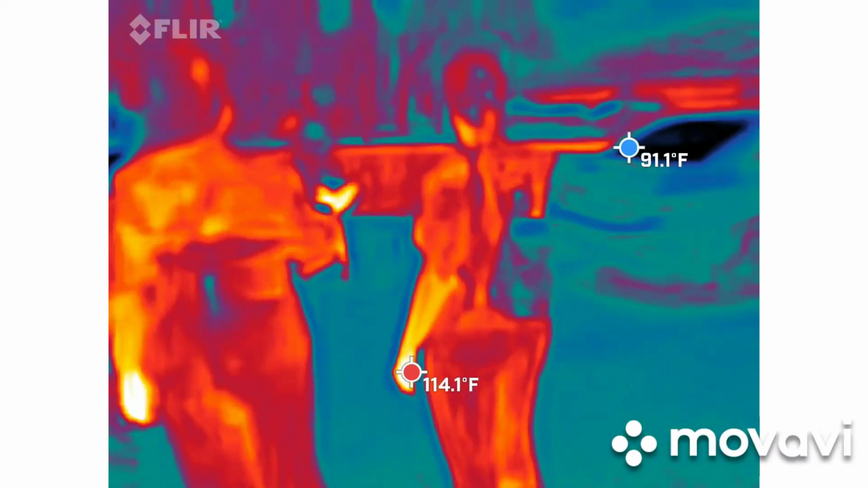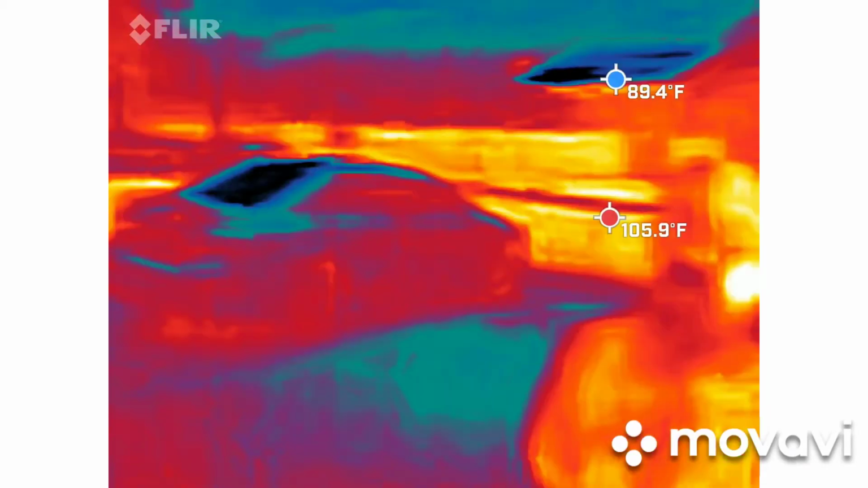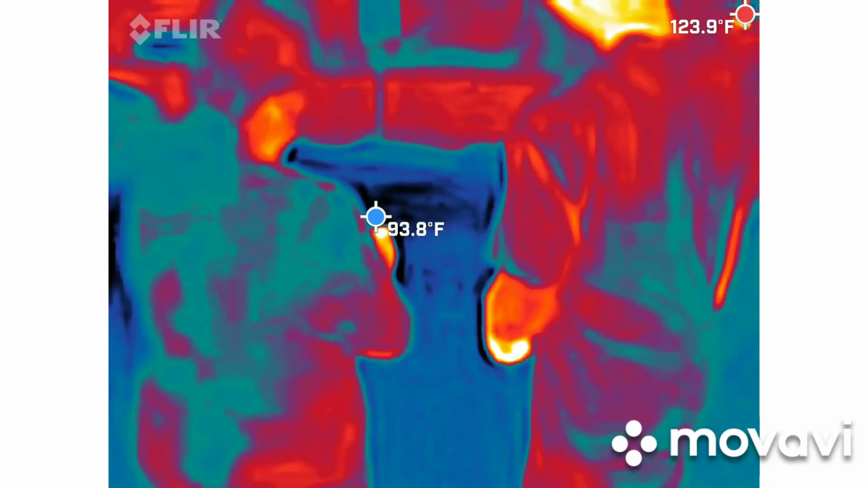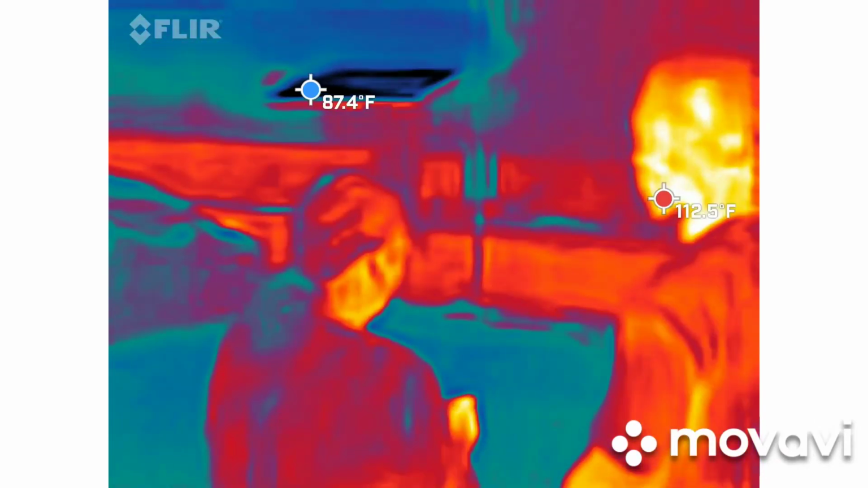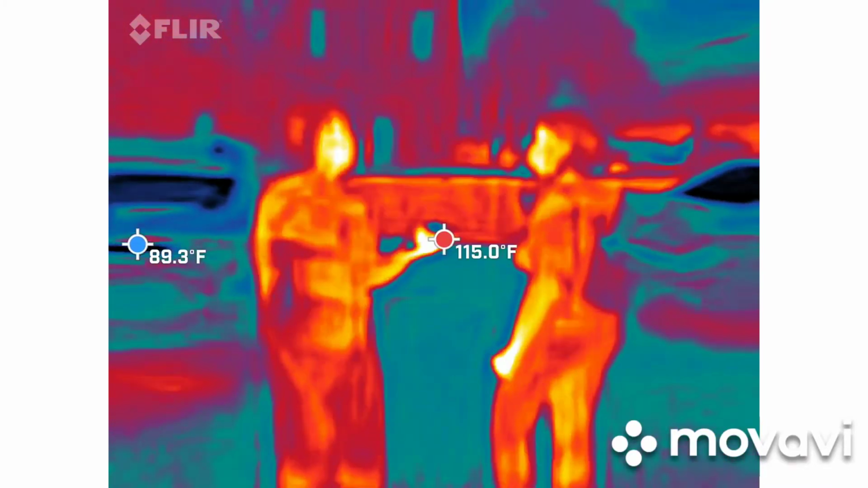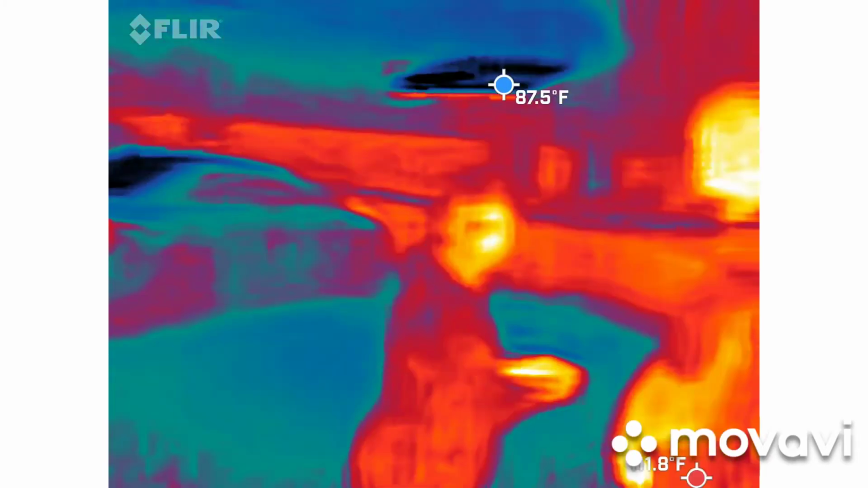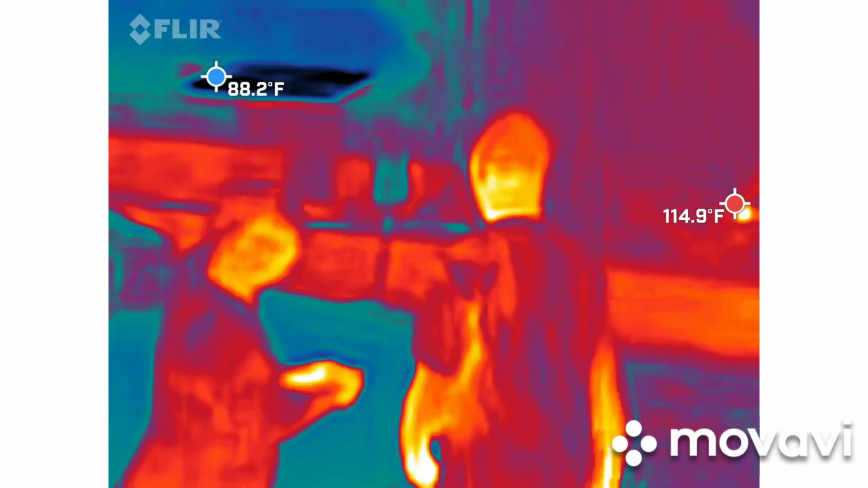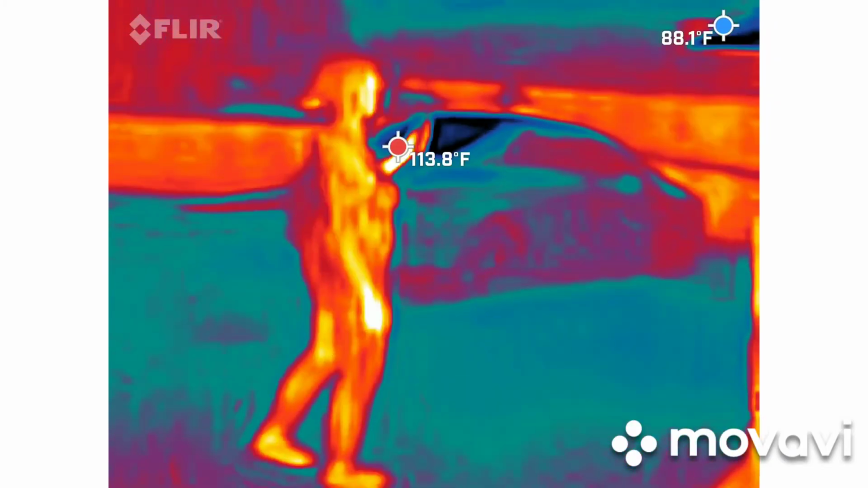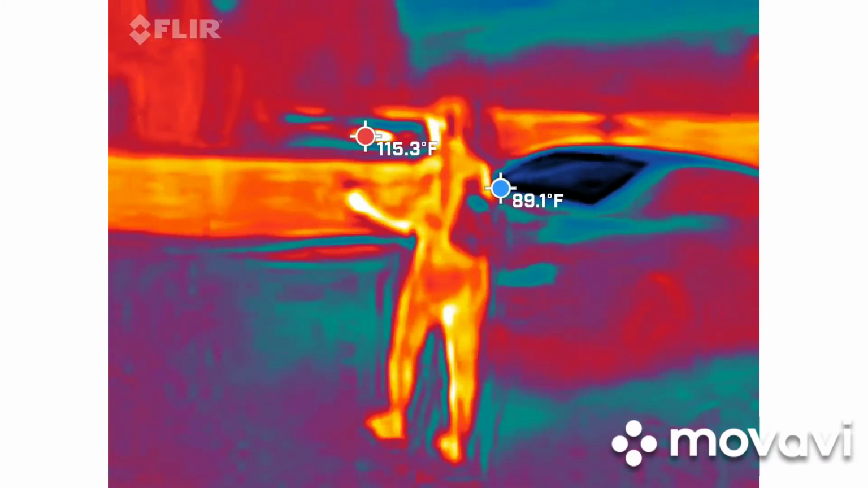What happened to your house, Eliza? We don't get those questions. We just take pictures of shadows. You see anything in there? No.